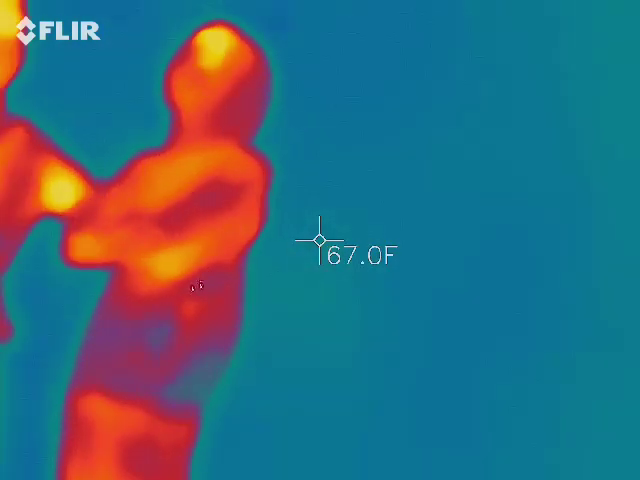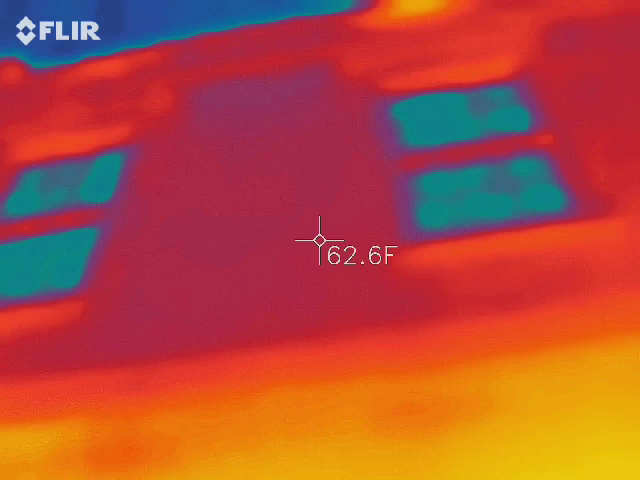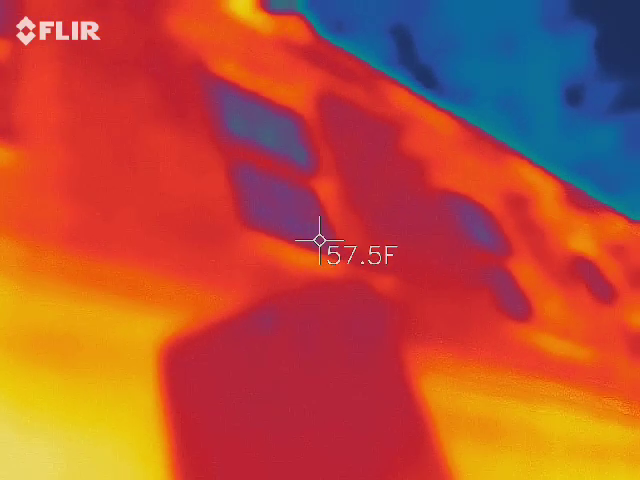Wait, didn't it knock down the prison or something like that? Yeah, when we did the prison tour. It affected a lot of this part of the planet.